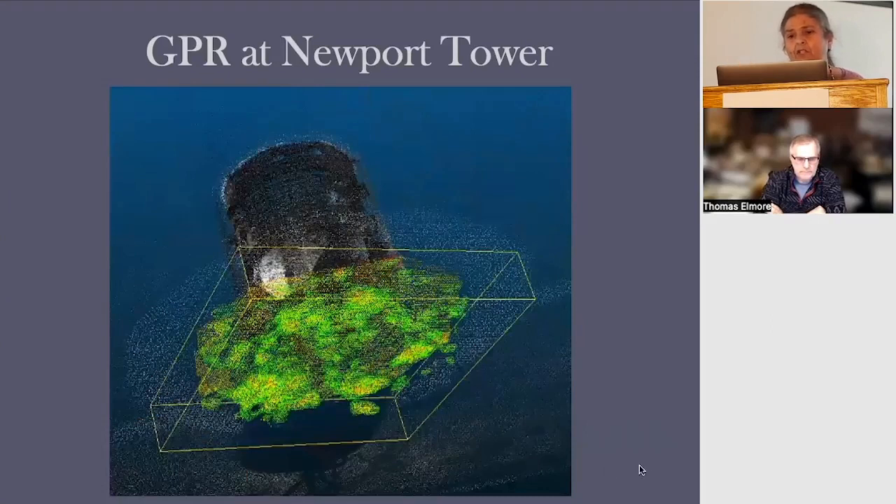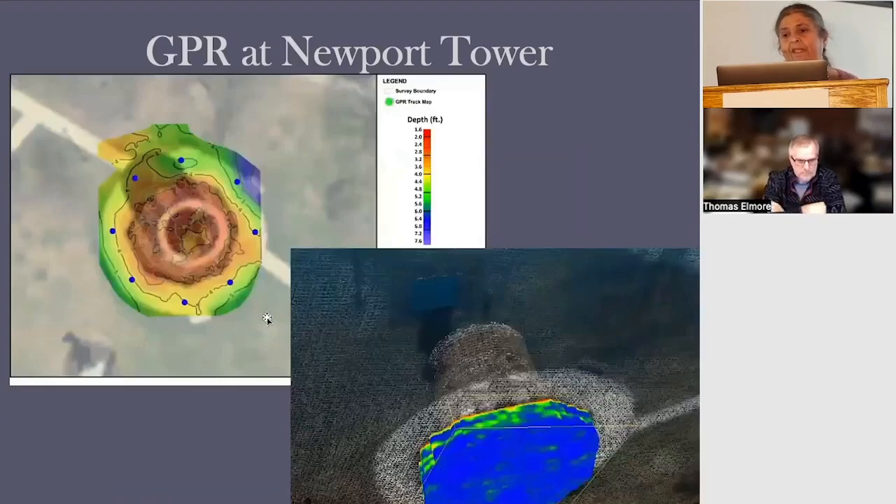Here is another shot. Again, here's a tower. Here's a cluster of boulders, another cluster of boulders beneath that column, another cluster of boulders, so every column you can see an area of higher amplitude reflections beneath them. Remember when I said, oh yeah, that looks like a horizontal layer? The first survey we did find a horizontal layer.